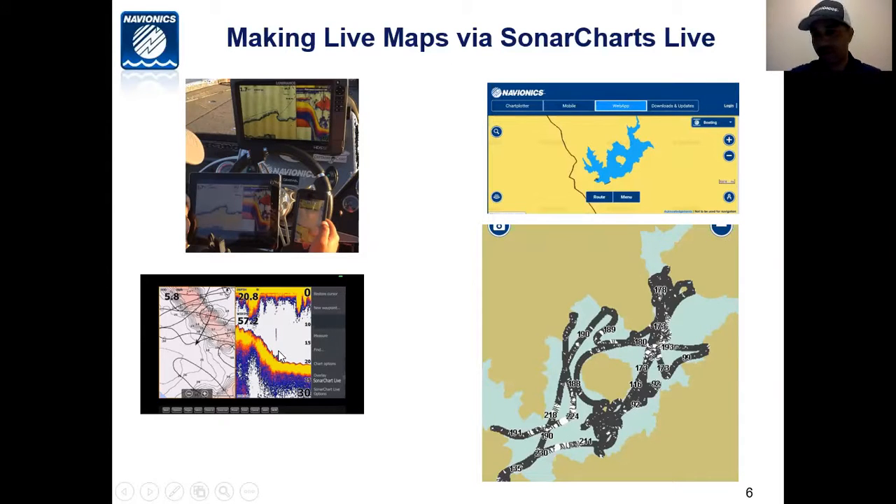You could also do this with Hummingbird. You could do it with Garmin. You could do it with Raymarine. I'm going to be talking about Lowrance because that's what I use. But the beauty of fishing in 2017, 2016 is that all of the units can do this for the most part, particularly the new units. Almost every major brand out there has some kind of Wi-Fi feature that will allow you to connect either wirelessly to the Navionics app, or you could do what we call sonar logging live on your unit.